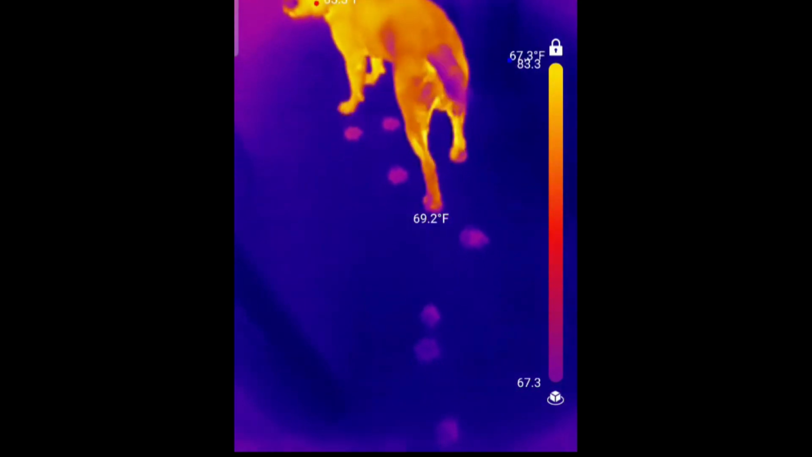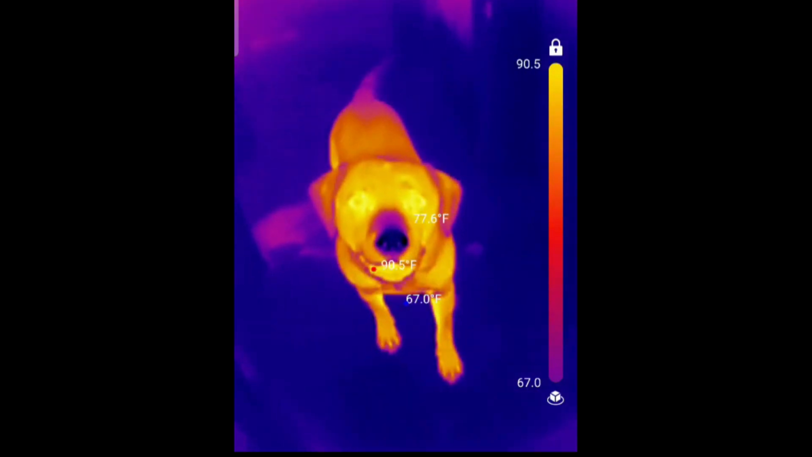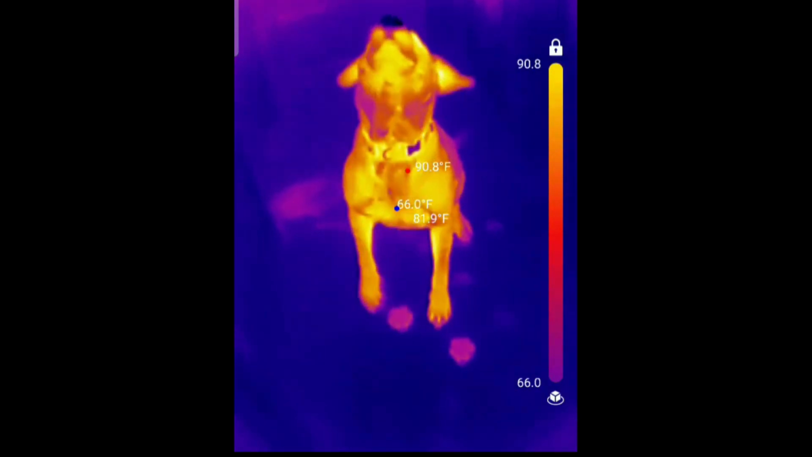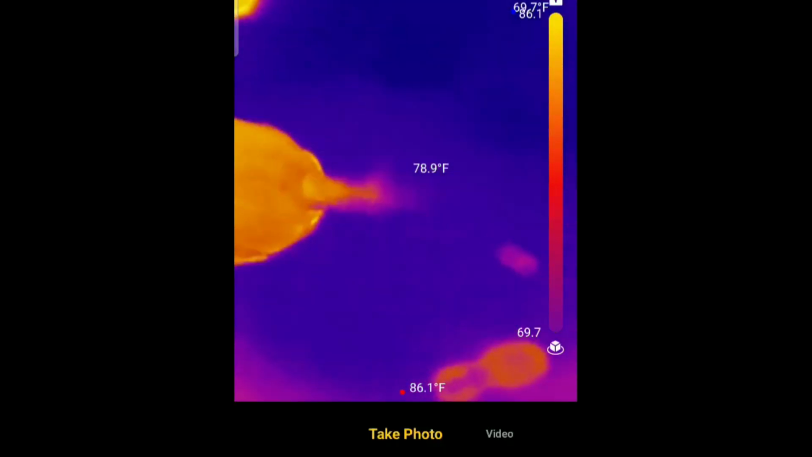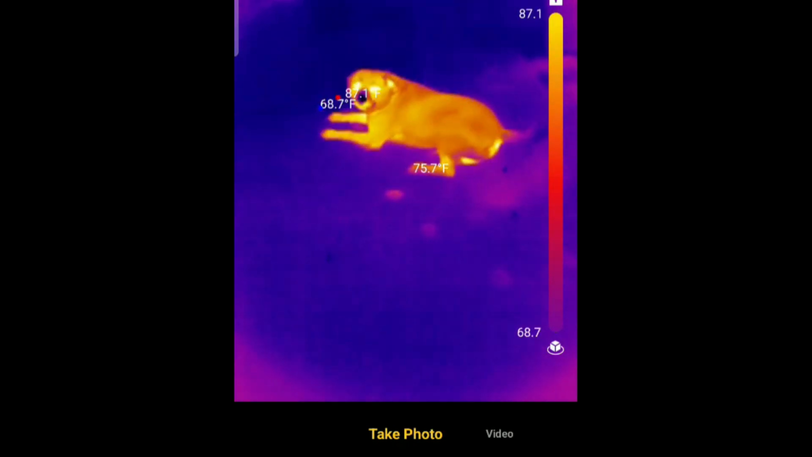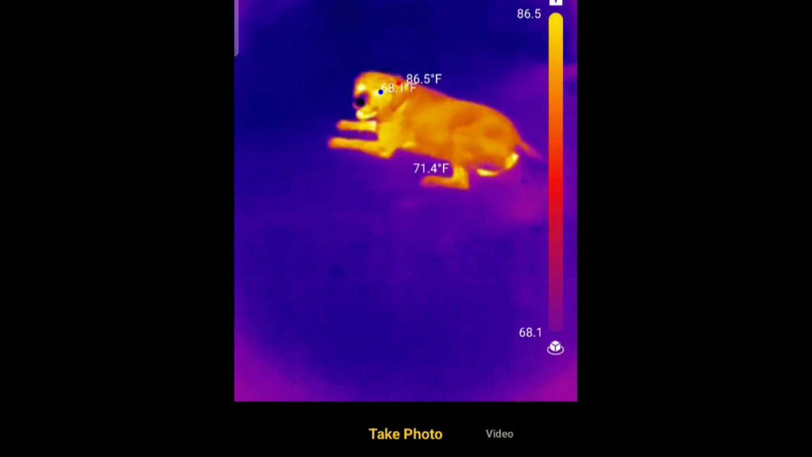His little paw prints. Your little paw prints. You look like you're smiling. Are you smiling? Oh, got another itch. Your butt is 89 degrees. Do you know that? Your butt is 89 degrees.